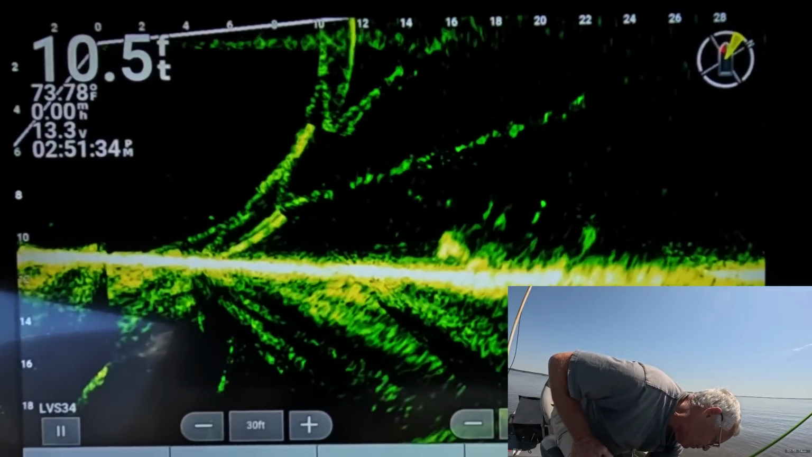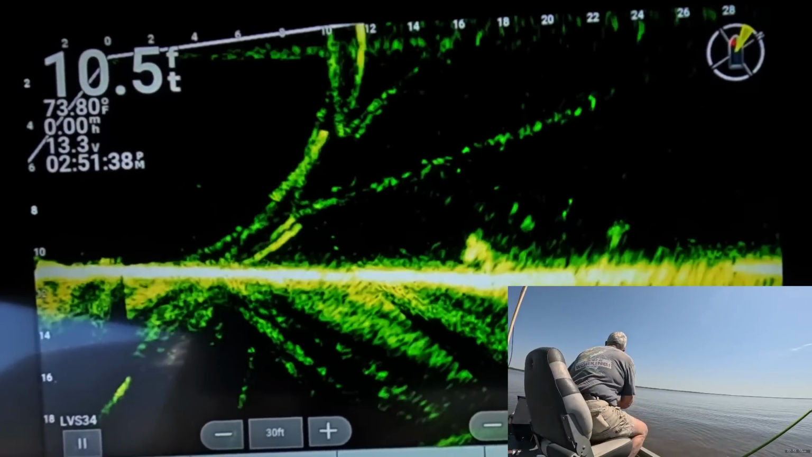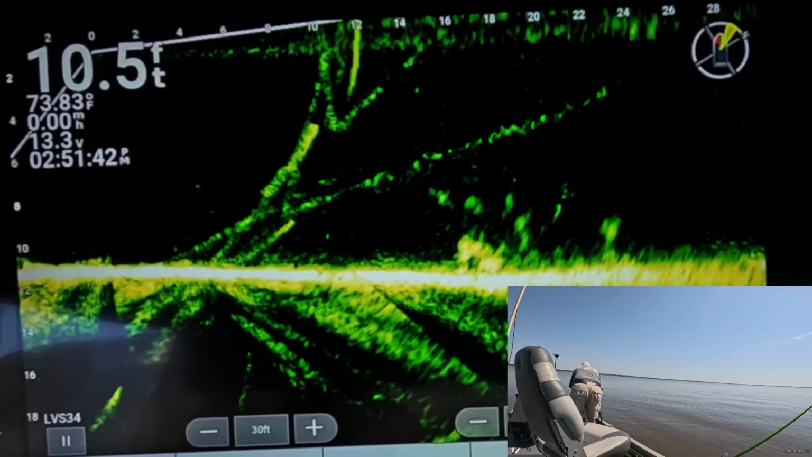Let me put this fish up right here. I'll give you a grab. I probably got to throw him back. I don't think I got nothing in there that small. Let's see how long he is. Nah, he's a little over 10 inches long. We'll throw him back.